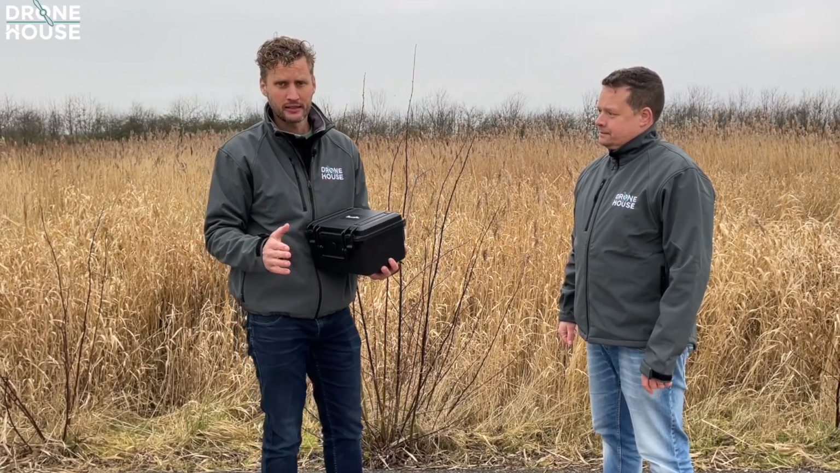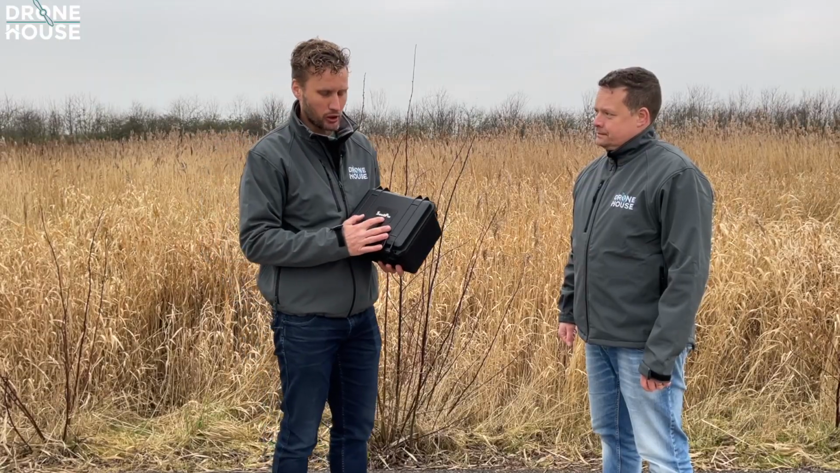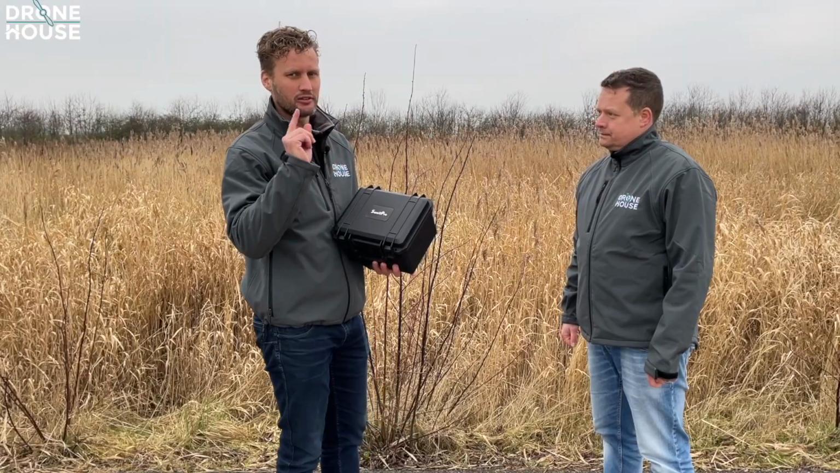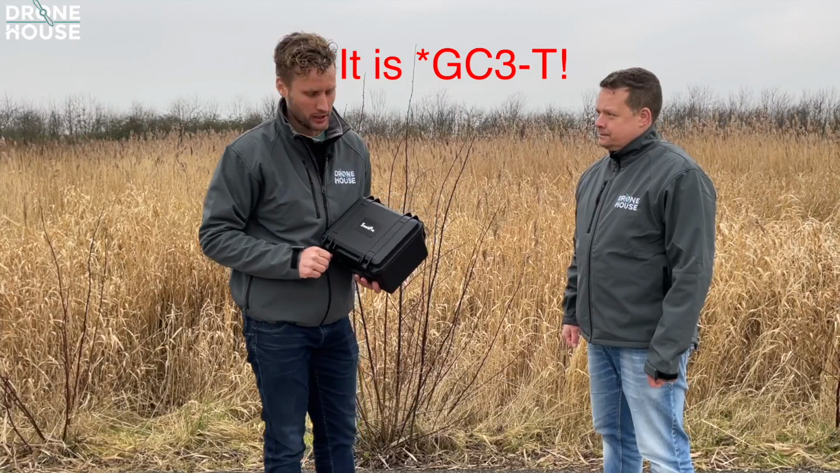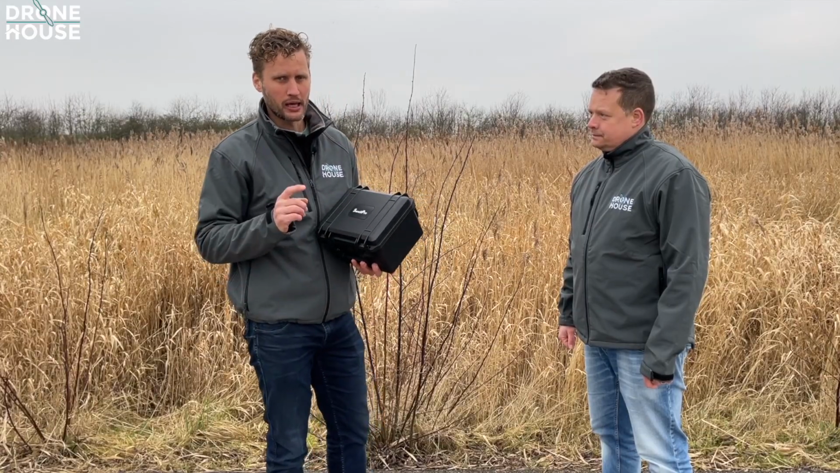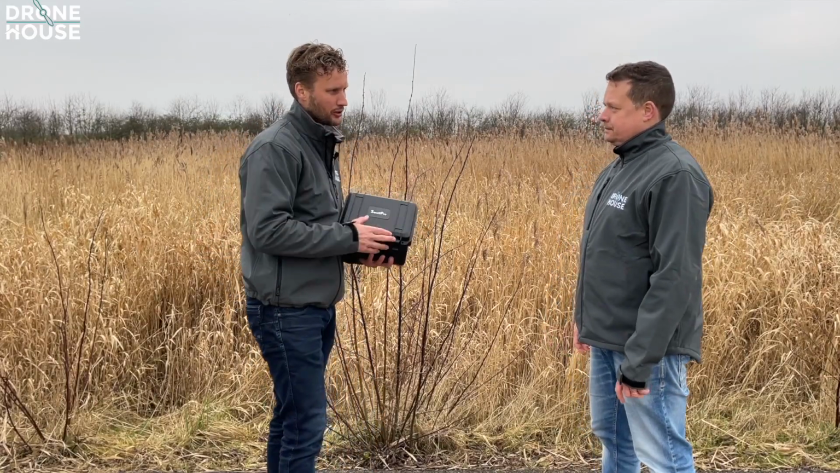But now here in the Netherlands, we're going to test the new SwellPro GC3-T, the thermal camera from SwellPro, available for the Splash Drone 4. But I'm not alone. I brought my colleague Tycho.